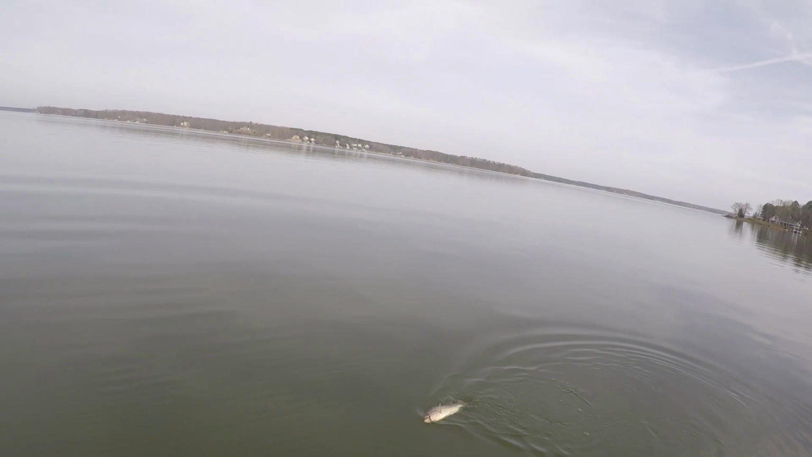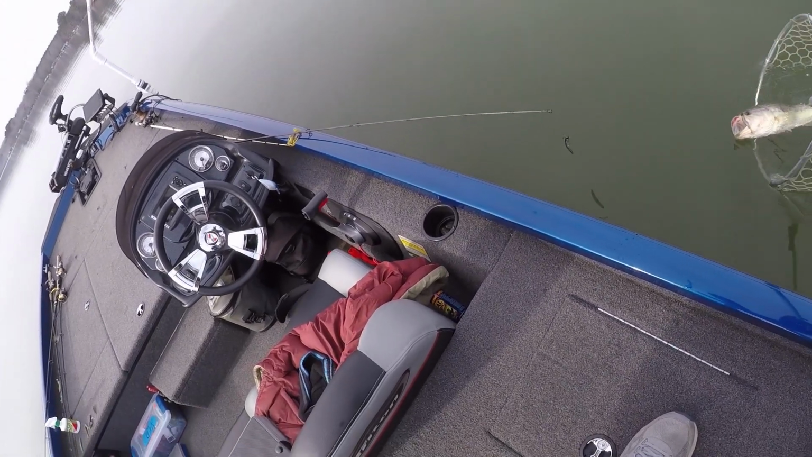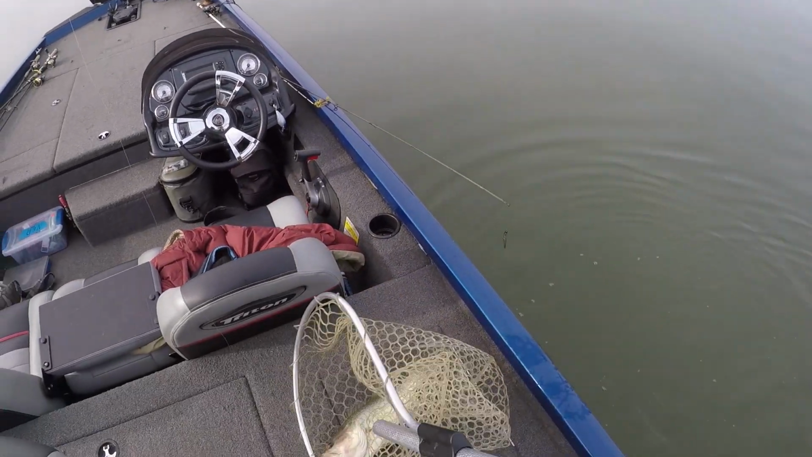If y'all can see him coming in, he's just dragging. Now, he's flopping a little bit, but I'm going to turn the camera down a little bit. Oh, okay. Oh, he fought. I can feel him flopping and so forth, but it's not like when the water's warm, is it? You know, in the spring and the water's like 65.